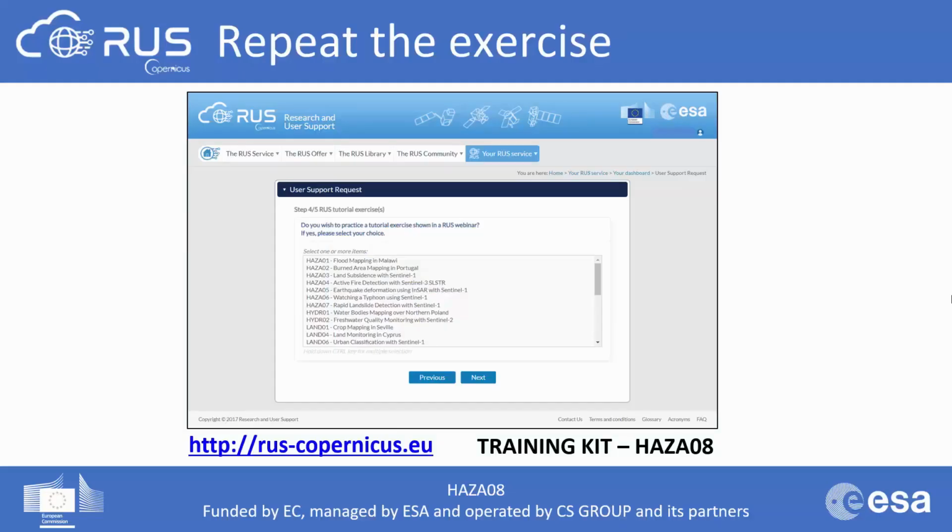So, before moving to the Q&A session, let me tell you again that you can repeat this exercise on your own if you want to practice, or adapt the methodology to your own application. For that, go to the RUS Portal, register and apply for a virtual machine. During that process, you will just need to specify the training code HAZA08 once needed.